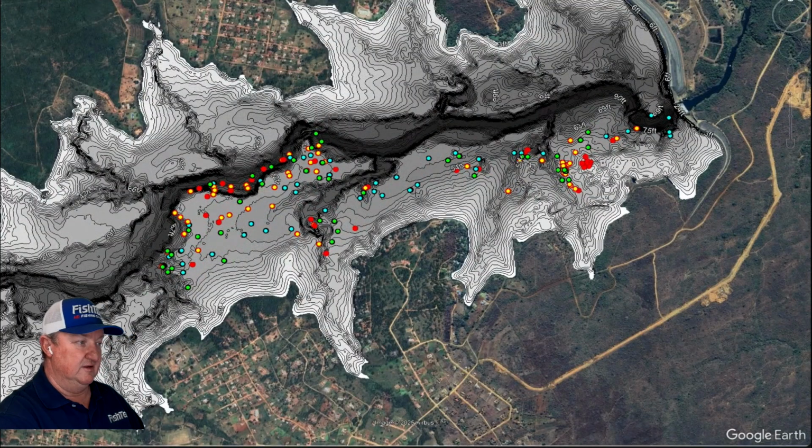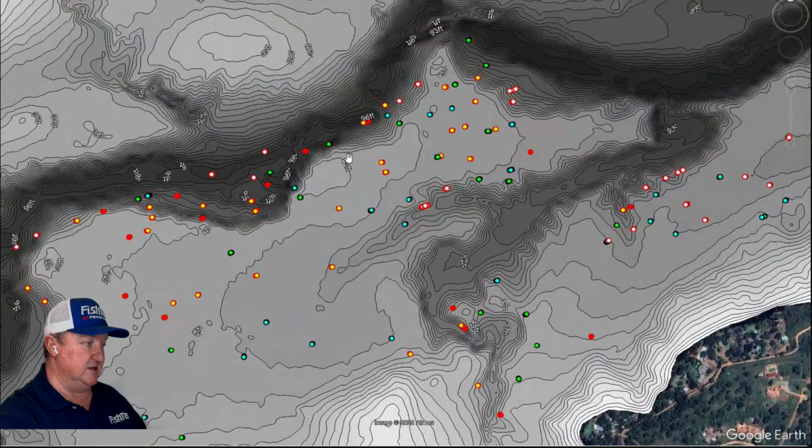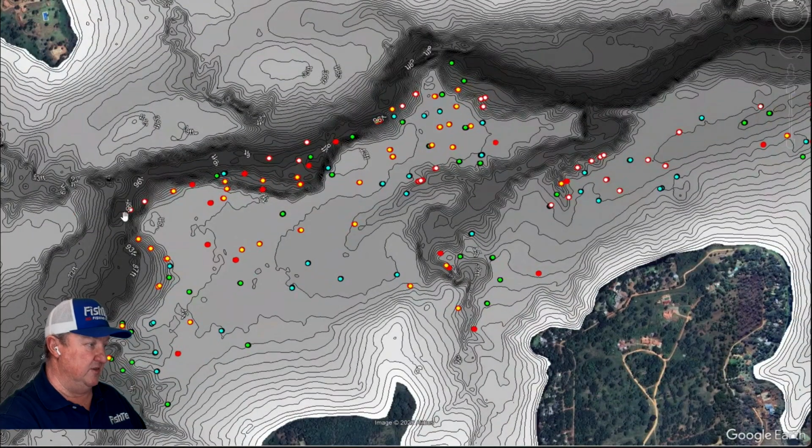Final one, like we've mentioned before, or let's mention it for the first time. These are thermocline fish. These are your fish relating to the thermocline, to the 55 foot range and a little bit over. And look at them, sitting in the channel. These three here don't make any sense. They're just suspended in the middle of nowhere. Those guys are exactly where they should be, on the thermocline, on the drop-off.